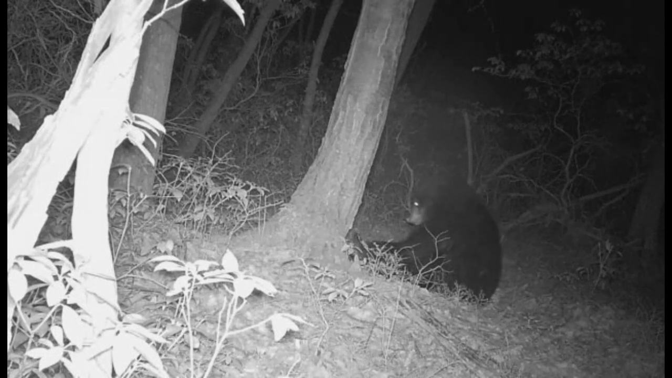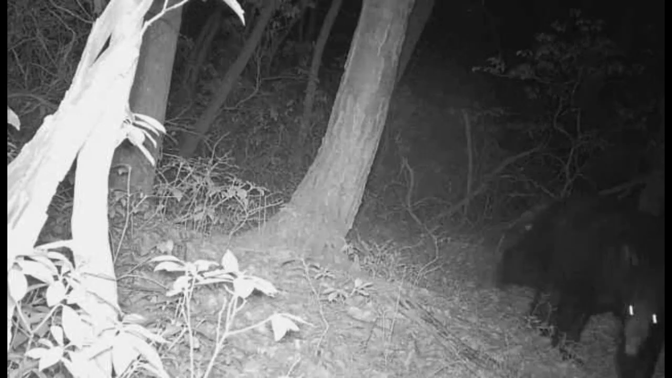And this is a fairly decent sized bear. I'd hate to have to actually guess how big it actually is, but I'm going to say it's probably 150 pounds anyhow, maybe a little bit bigger than that, maybe 200 even, 250 maybe, I don't know. It's just too hard to judge a bear of this particular size.